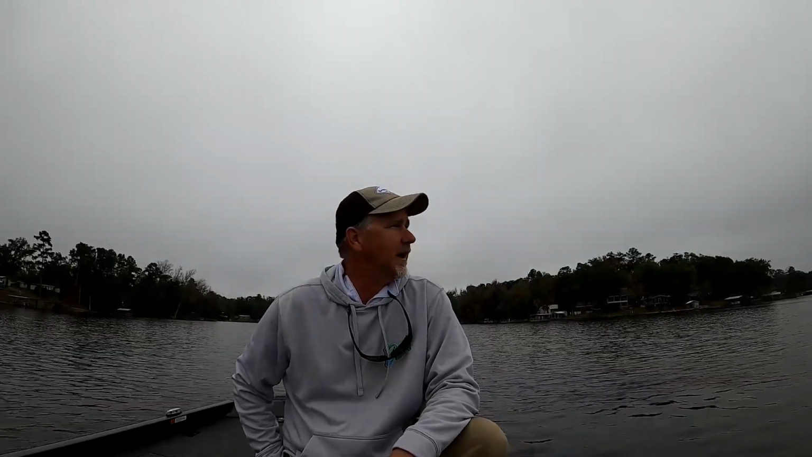It is December the 11th, and I am out on the south end of Lake Talquin today. It is supposed to be a windy day, so I just came down to an area where I thought I'd be able to get out of the wind with the wind direction. I have no idea if there's any fish here, but we're going to look around. There's a lot of deep water here, so hopefully there's going to be some crappie here.